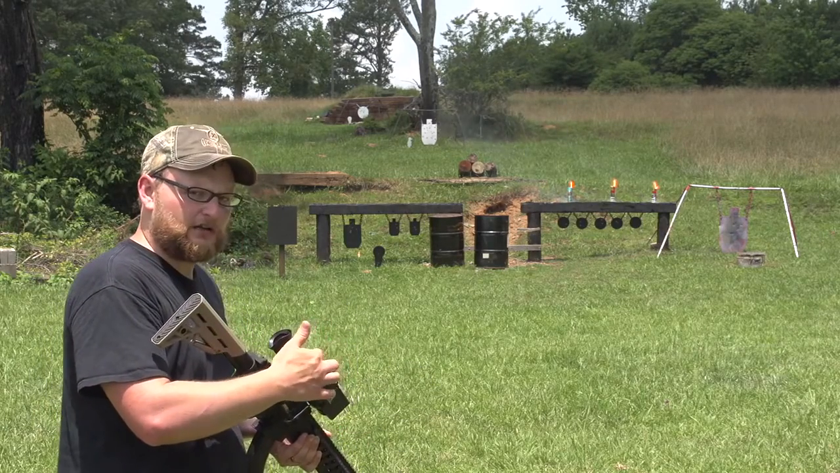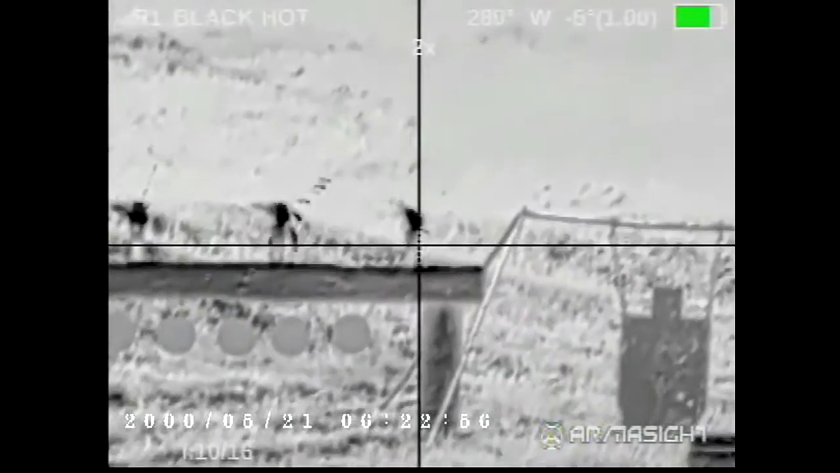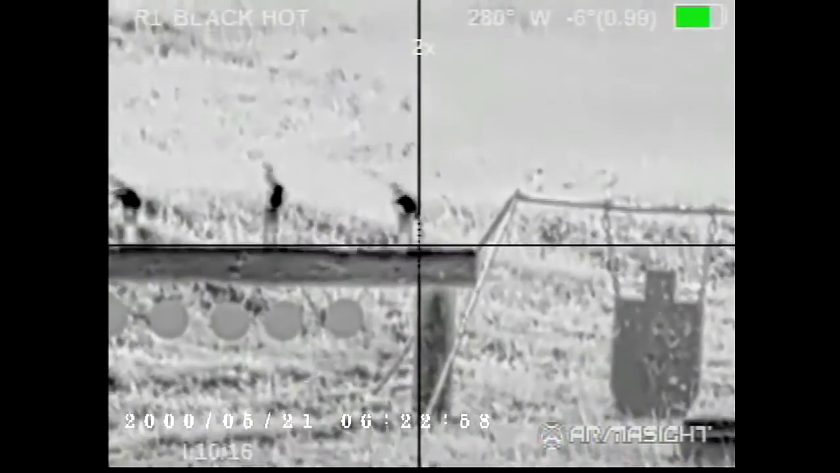I did change the reticle on this to show you the mil dot. Chad is recording in fire and ice. I'm recording in black hot. Let's have some fun here. CCI Subsonics.